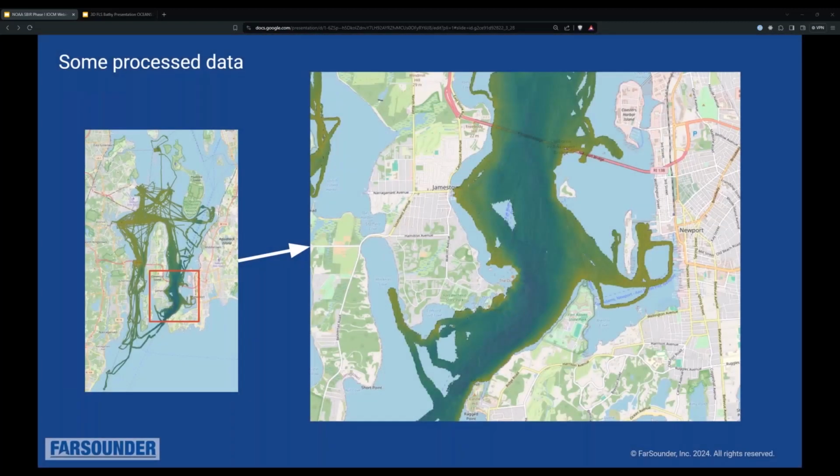I wanted to show some of the process data. This is nice and dense with a little bit better coverage because we collected this data ourselves during a number of engineering tests in the Narragansett Bay. And this is that 4-meter gridded data that I was talking about. We just rasterized it and it's colored with depth. The darker blue is deeper, and the yellow is shallower. This is just showing how the data can look in the system.